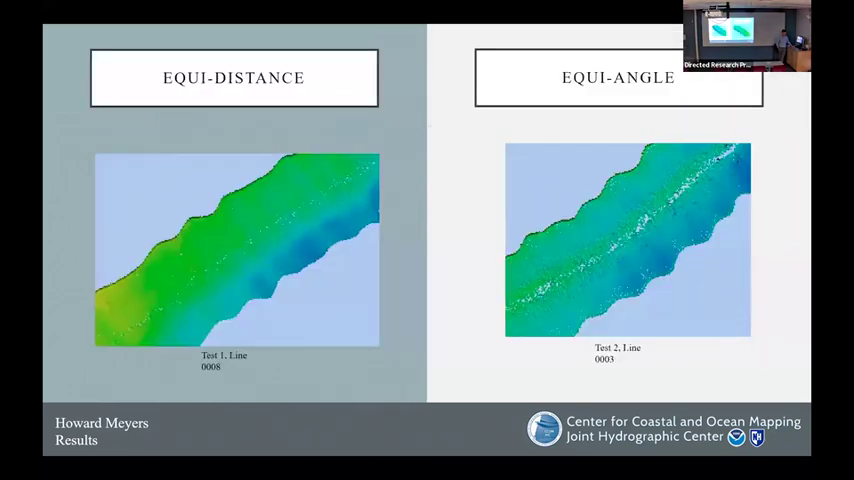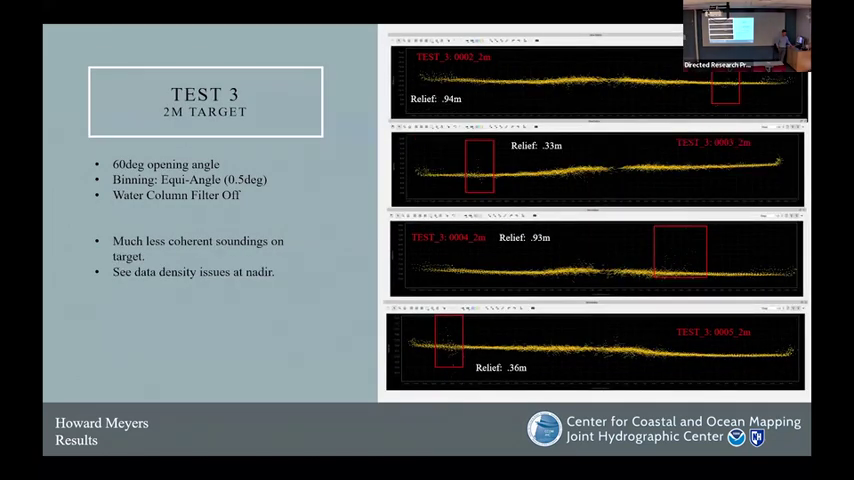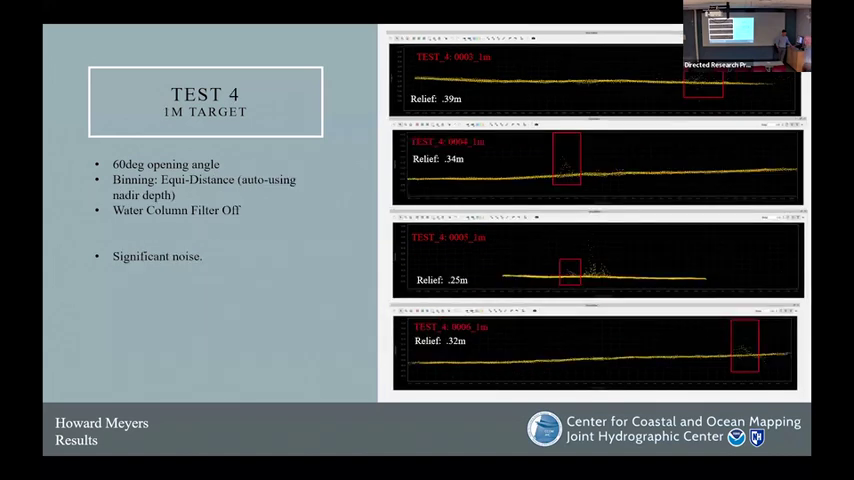It just looked like there was kind of like not shadowing, but like an identical, yes, right here. Sorry, it was the 1 meter target. In the third image down, like you're identifying in that red box. Yeah, that's nadir. Okay, cool.